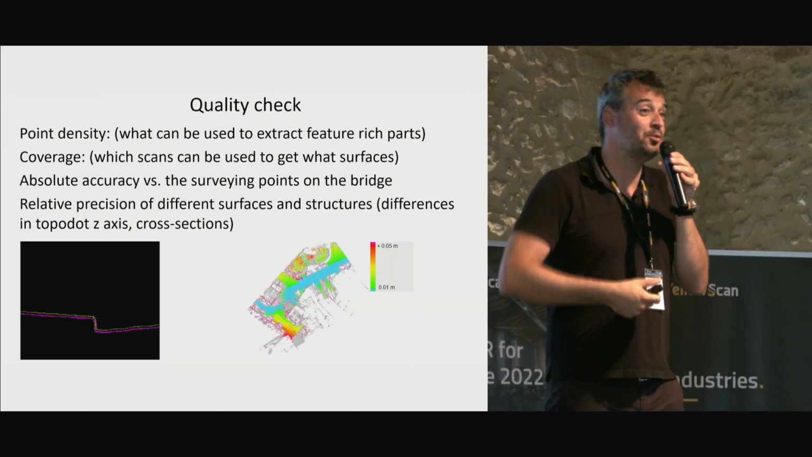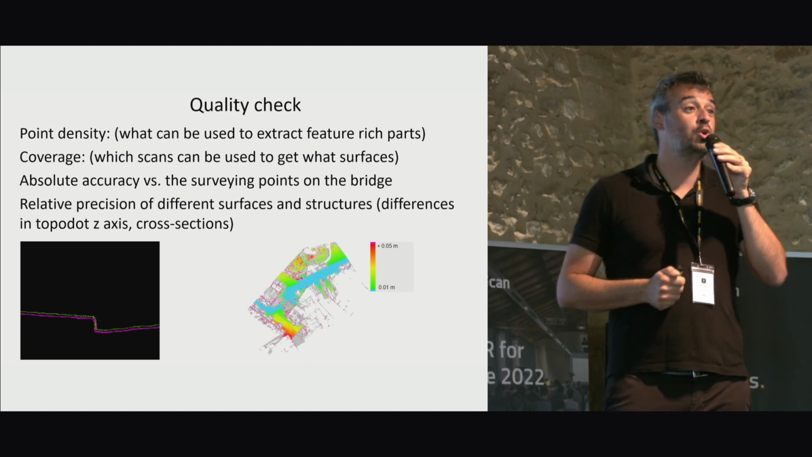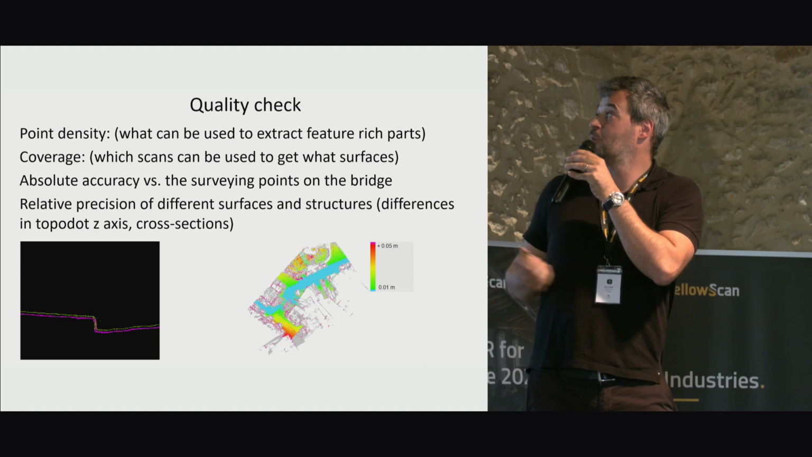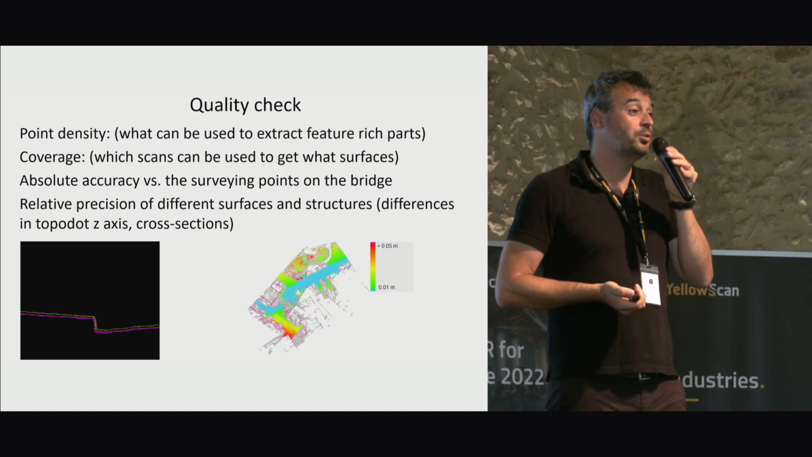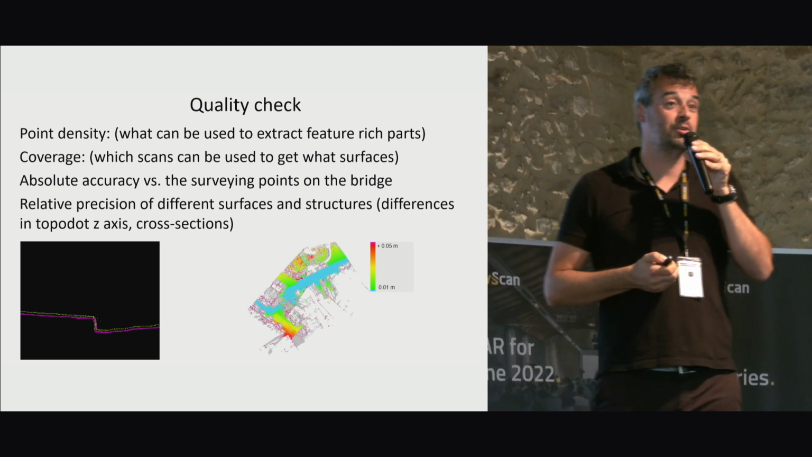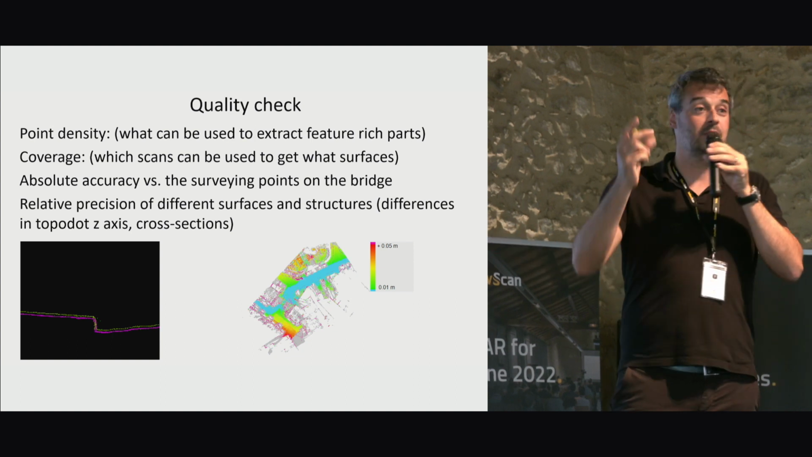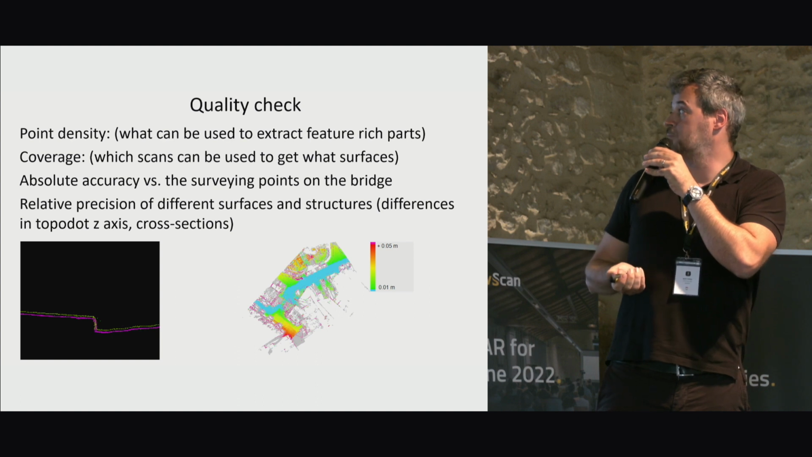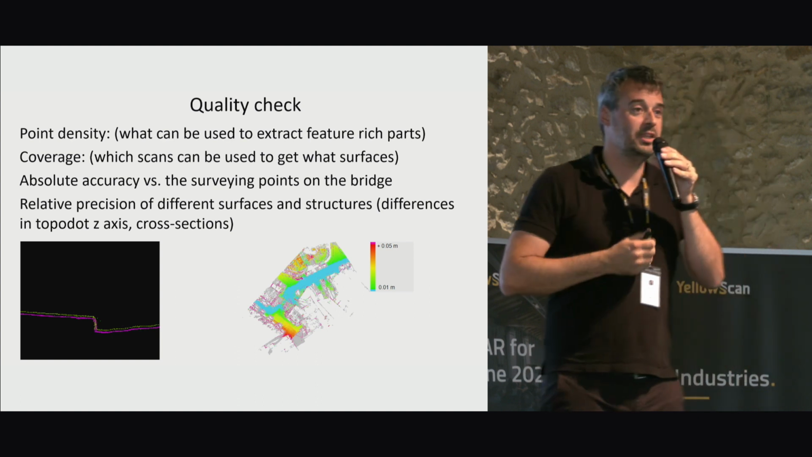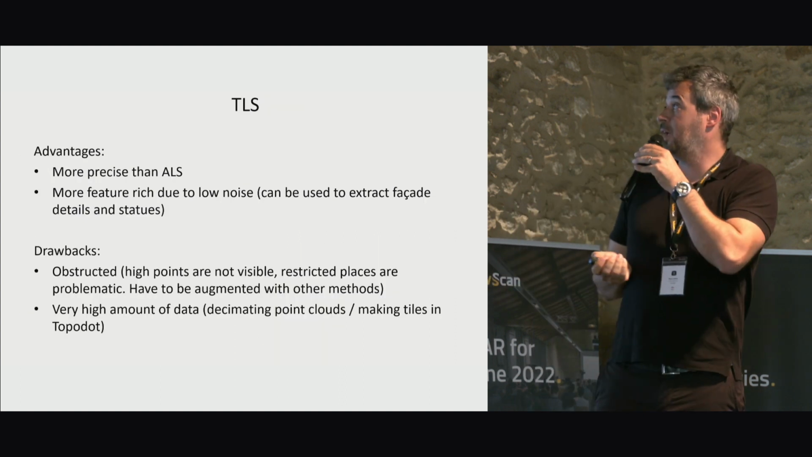And then, once you have collected all your data, or even during data collection, you want to do quality checks. So point density in each part, coverage, have you surveyed everything? You also want to see what your absolute accuracy is. There were land surveyor marks on the bridge. We measured the distance from those, and also see different cross sections, how consistent your data is.